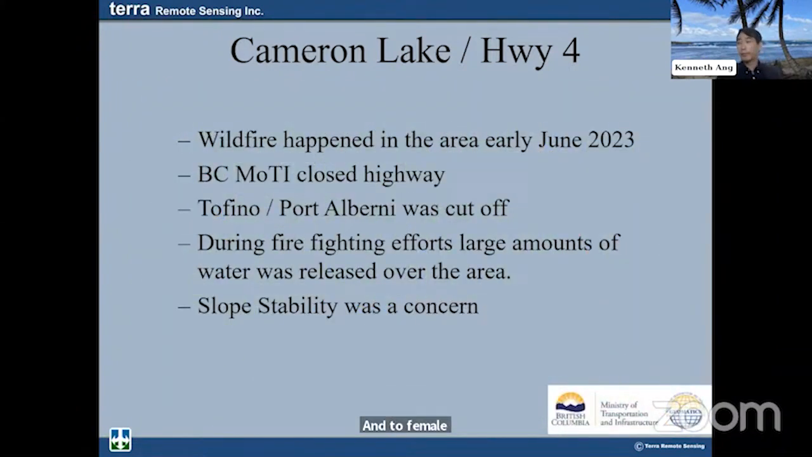So, some little background here. It happened in 2023, and the MOT closed the highway. Tofino and Port Alberni were cut off, and because it was such a raging fire and there was a need to put it out before it impacted the larger areas, a lot of water was dumped over the area to douse the fire. That instantly caused slope stability to be a big concern there. So through that, we'll look at the Lidar products to see why that was.